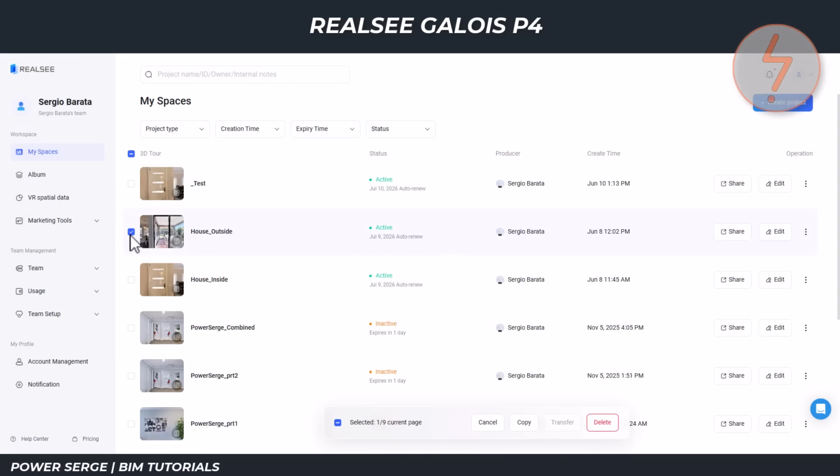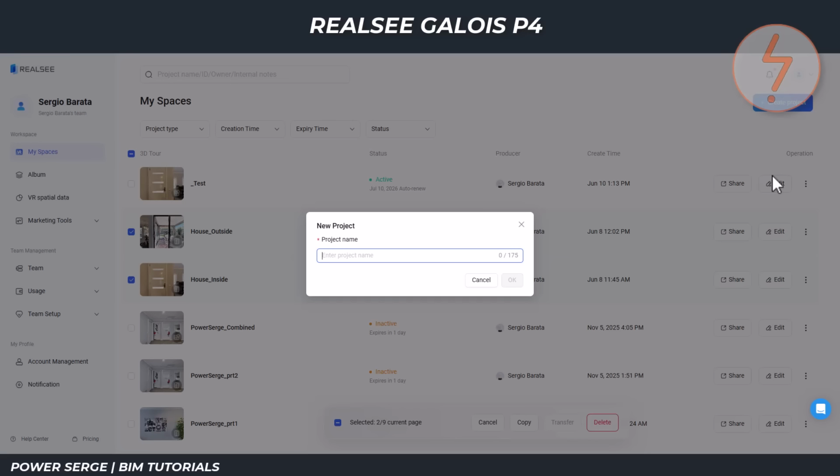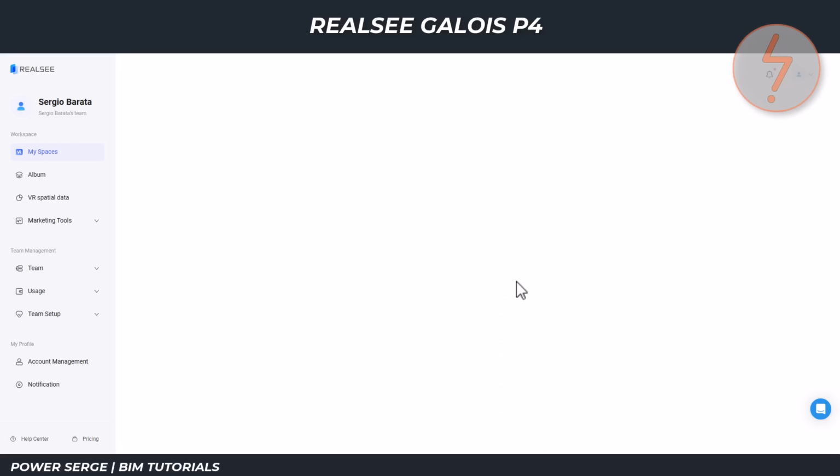As mentioned earlier, the interior and exterior of the property were captured as separate projects. Within the Realsee admin console, these projects can be merged to create a single unified dataset. The merge process itself is straightforward and only takes a few steps to complete.